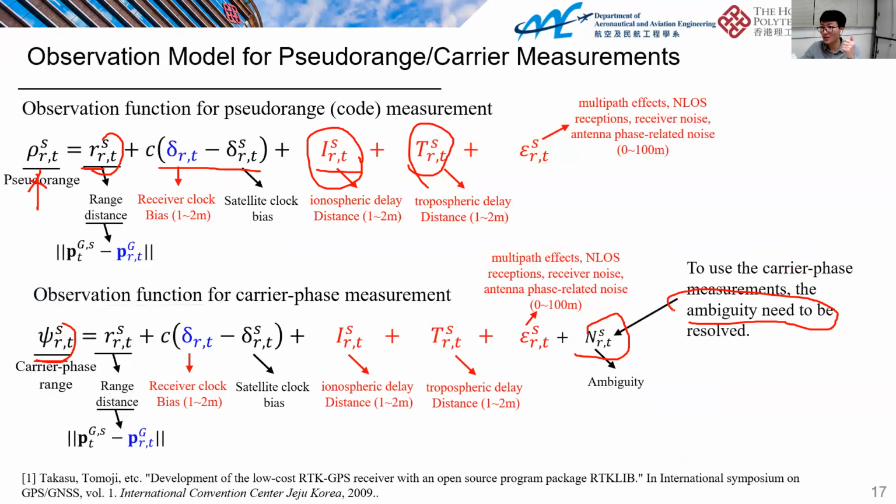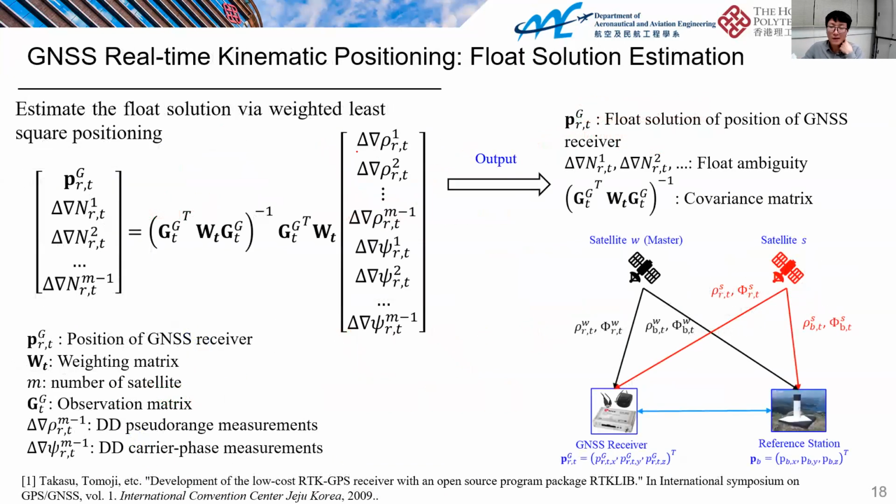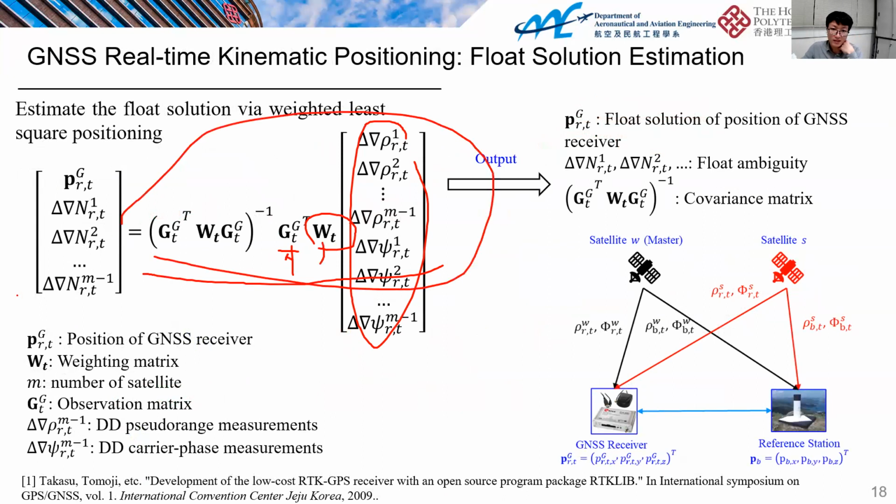After it is correctly resolved, we can get a fixed solution. This is actually what we expect, even in urban canyons. And this is based on RTKLIB. The model is based on RTKLIB. And then after you get the double difference measurements, we can get the weighting based on the signal-to-noise ratio and the elevation. And then we get the geometry matrix, and we can do the weighted least squares operation to get the state.